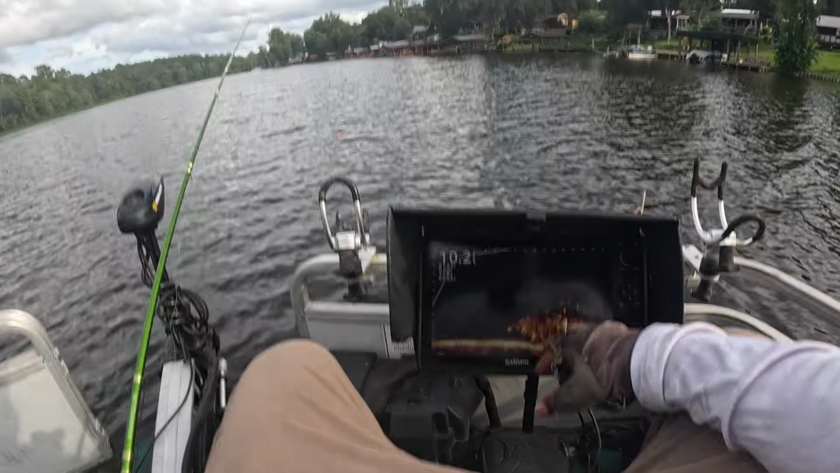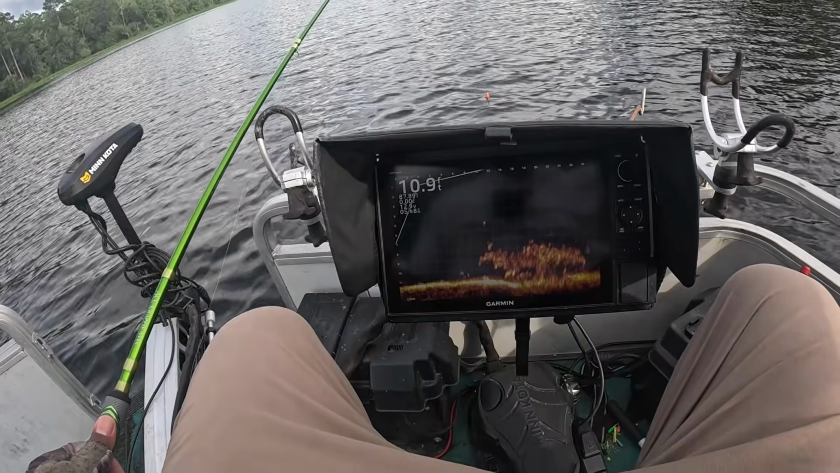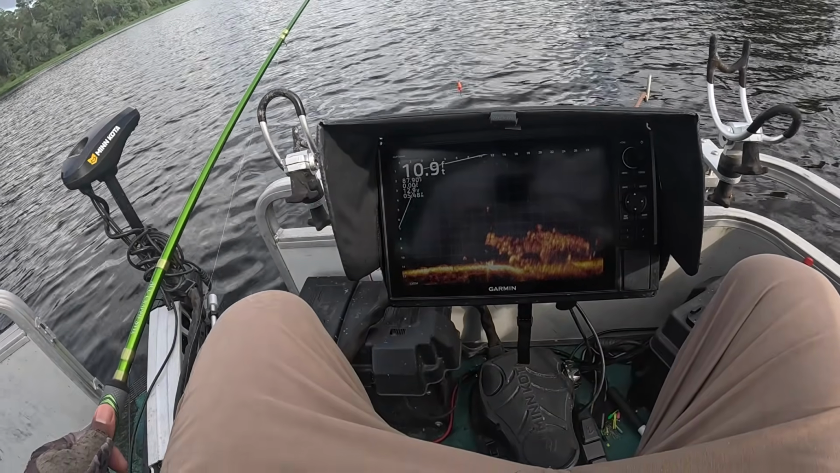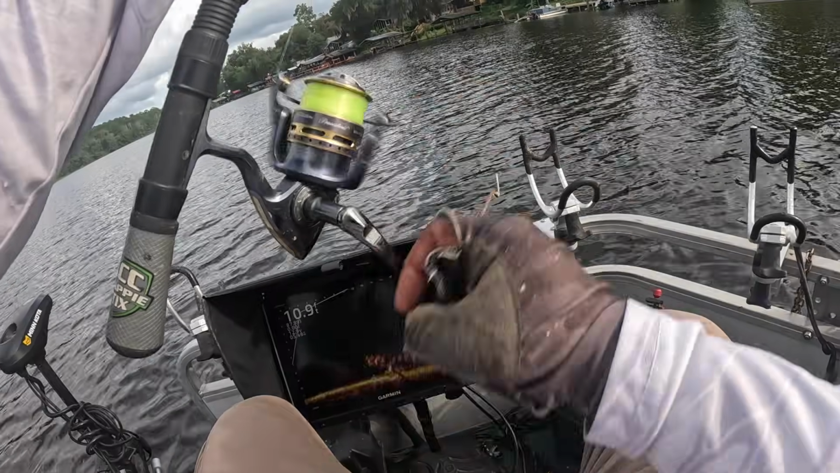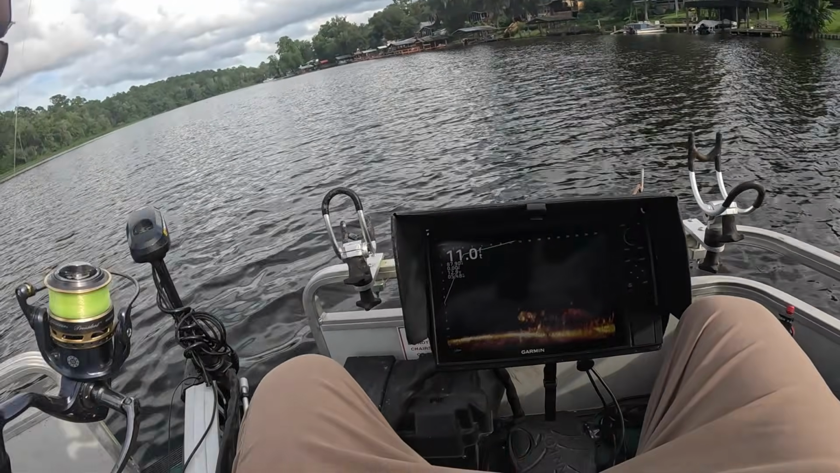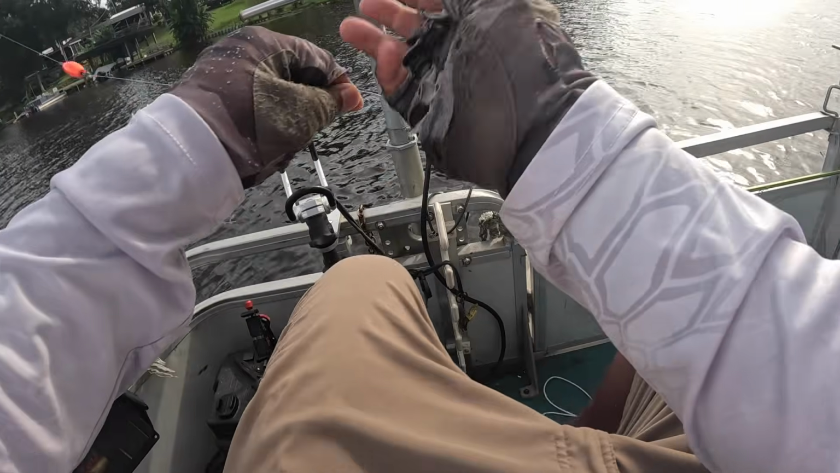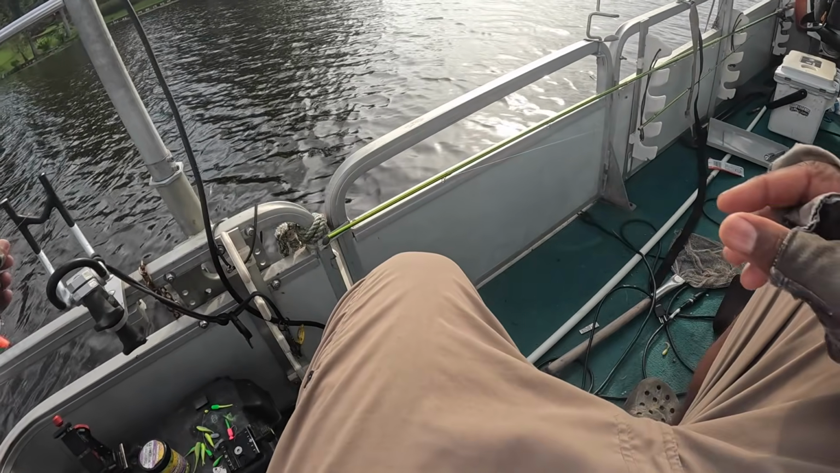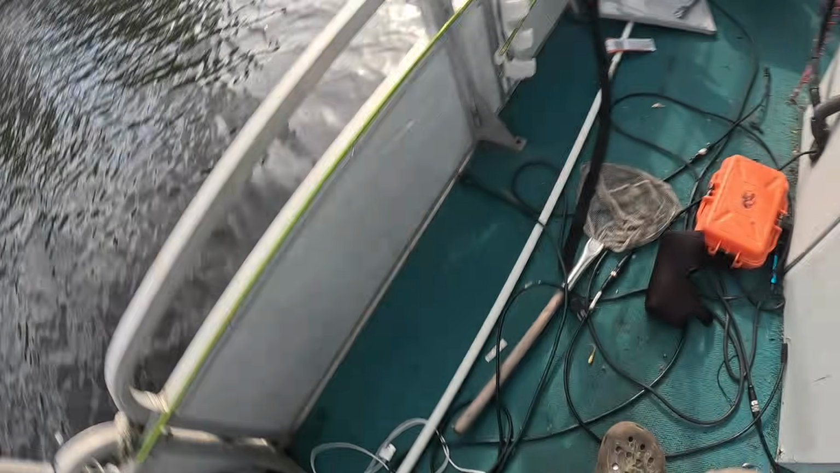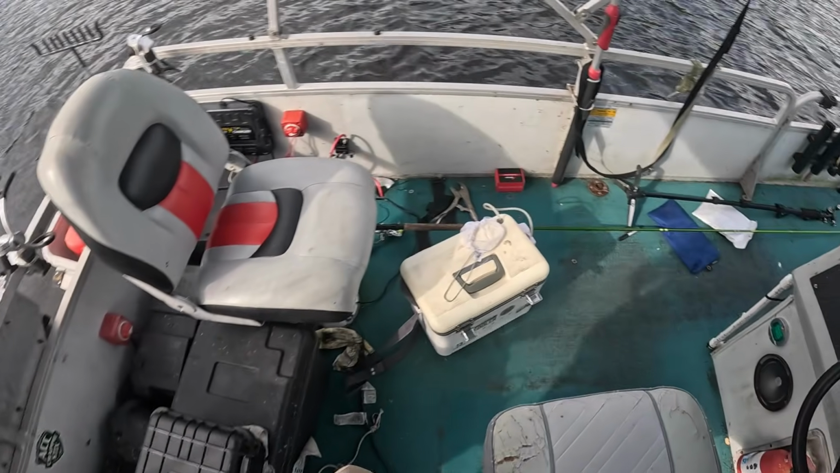See him swarming around him? And there's the minnow right there. Missed him. And he got my minnow. He got my minnow, y'all. Go get me another. Let me go back here and get me another rosy red.